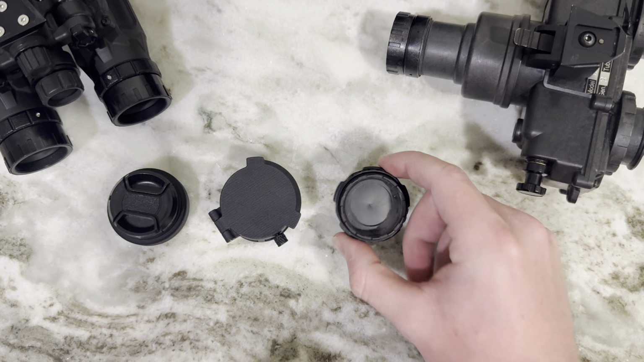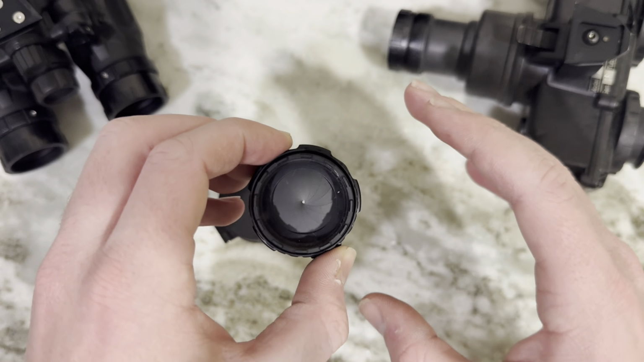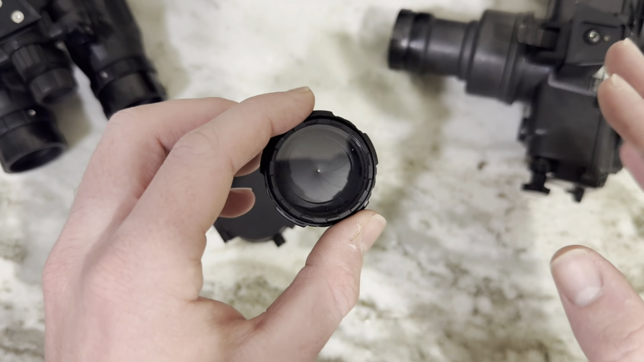Last one, this is an Infinity iris. I don't even think you can get these in the States, so they're really hard to get. They're quite rare. They're ridiculously expensive. This was given to me as a gift, and in my opinion, it's a great night vision gift because it's something I don't think I'd ever go out of my way to buy, but I think it's super neat.